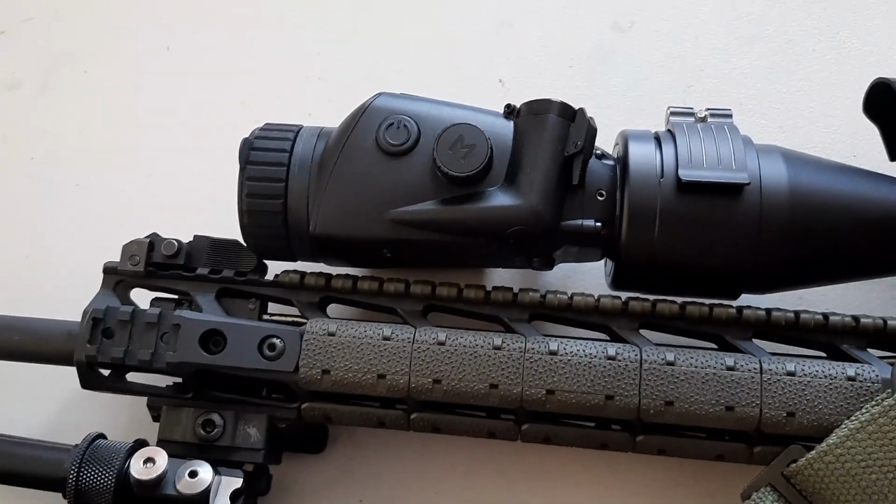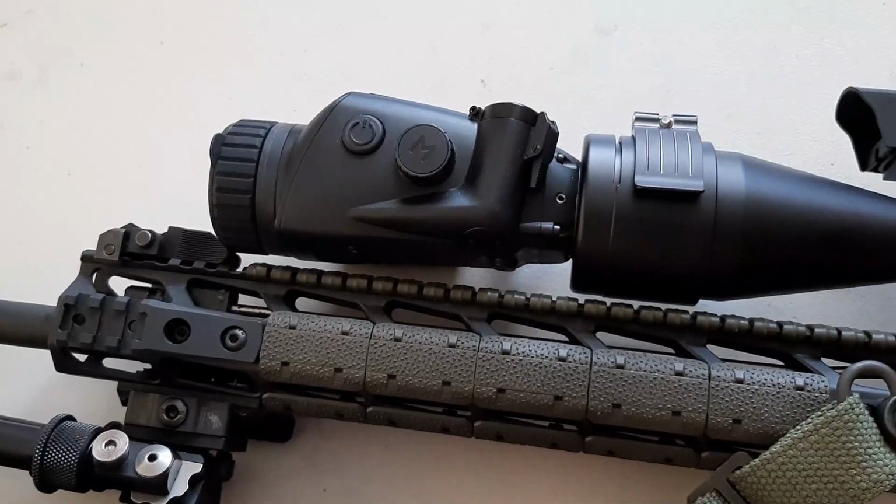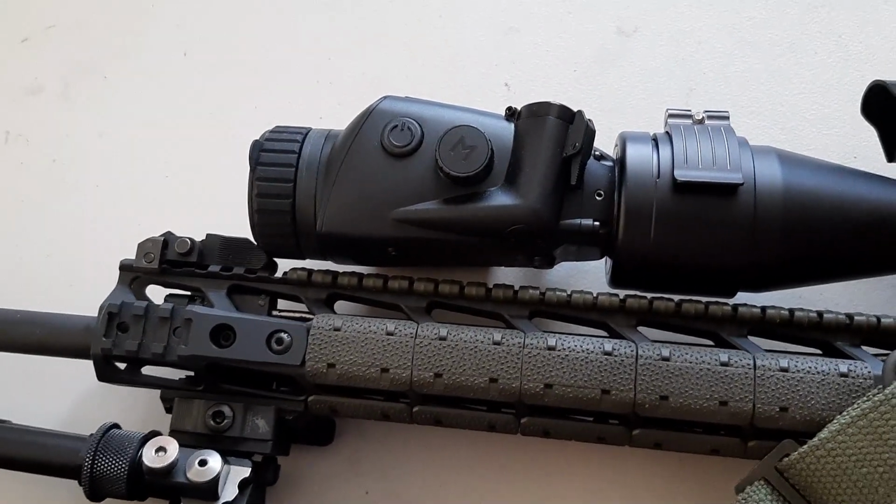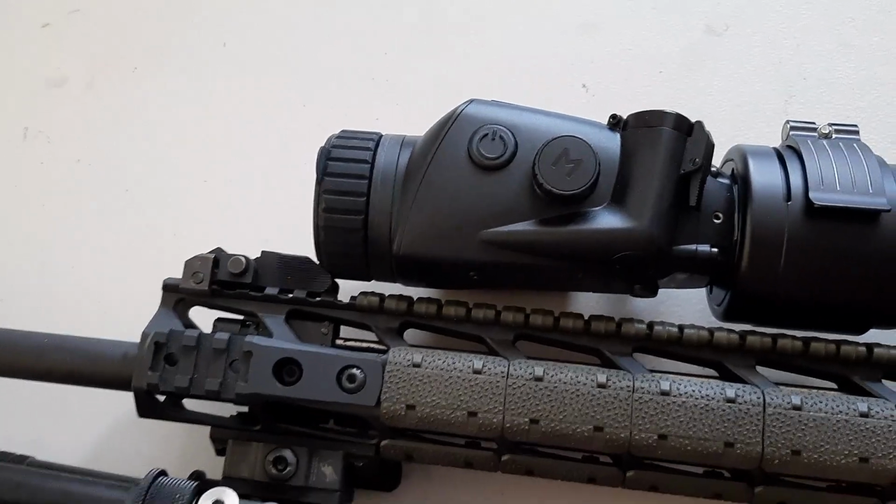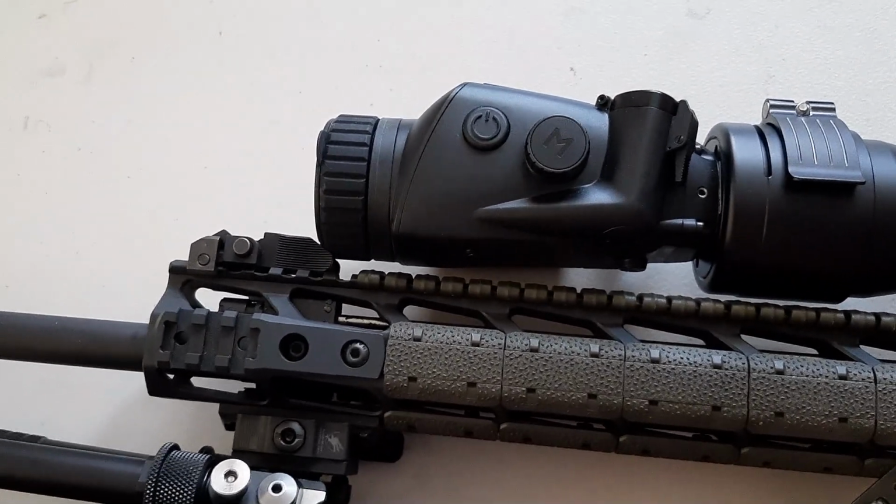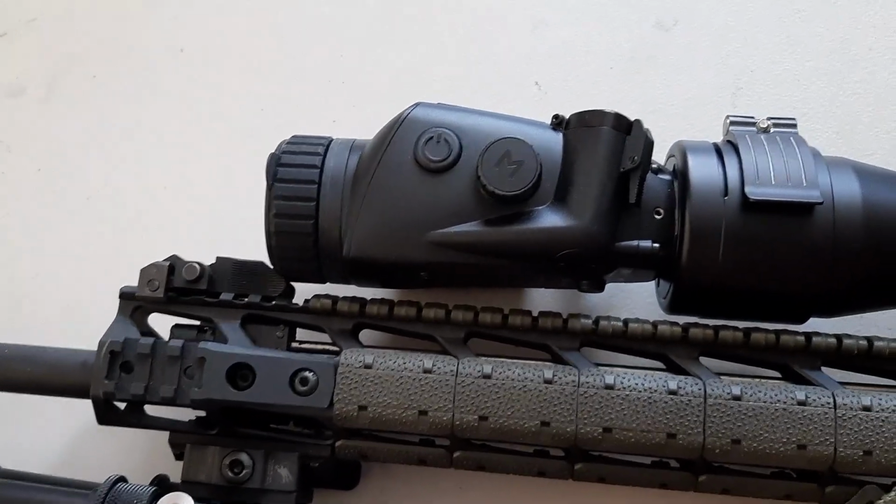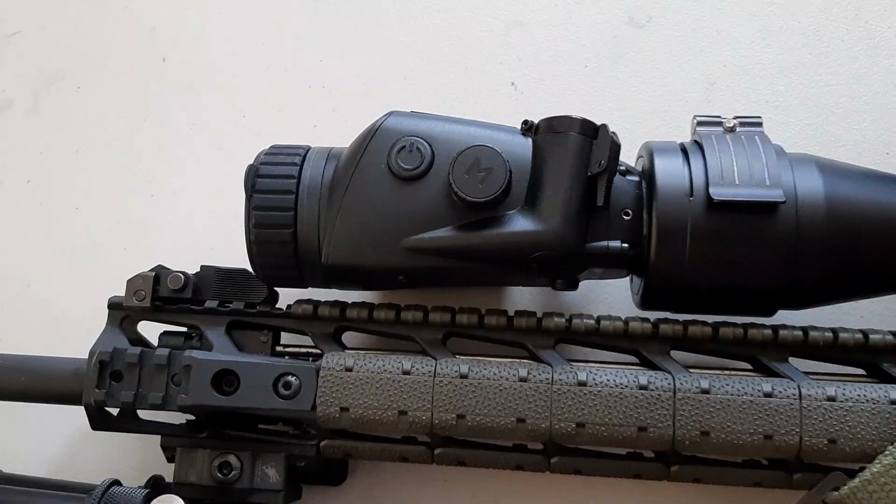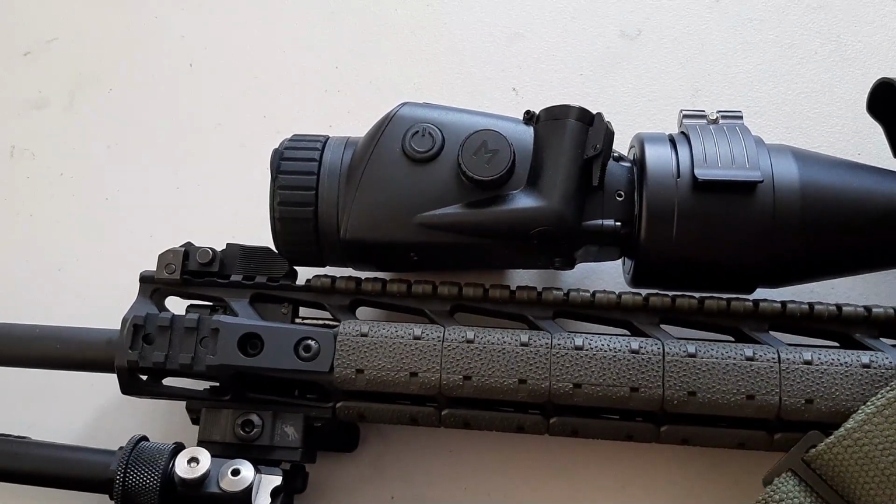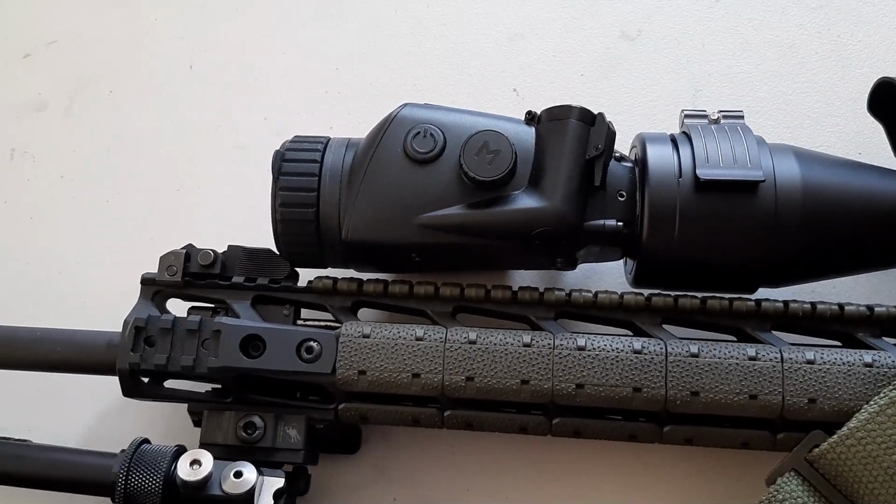and it has a whole bunch of different settings. You do have to zero this scope to your daytime scope, which is pretty easy. I didn't really have to do a whole lot of adjusting. It was maybe off by like 3 or 4 inches at 100 yards. So it's not like it's going to be way off, but you do have to make some minor adjustments, and the manual tells you how to do that. It's pretty straightforward. It's basically like zeroing your scope. You have a windage and elevation knob, and you turn it and you just shoot and align everything.